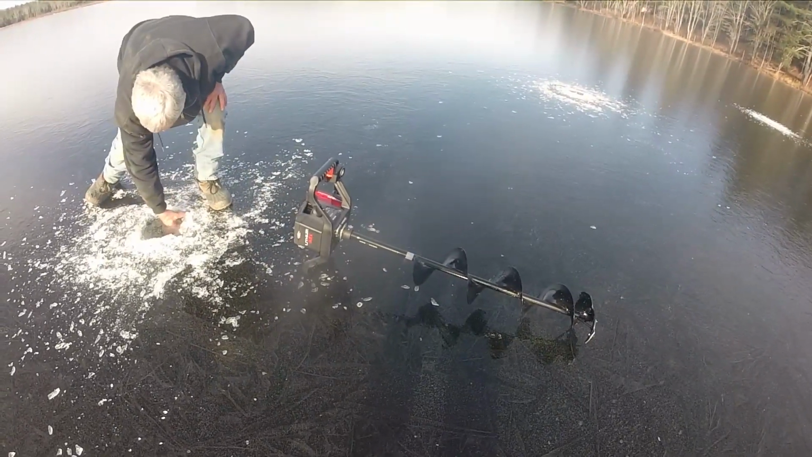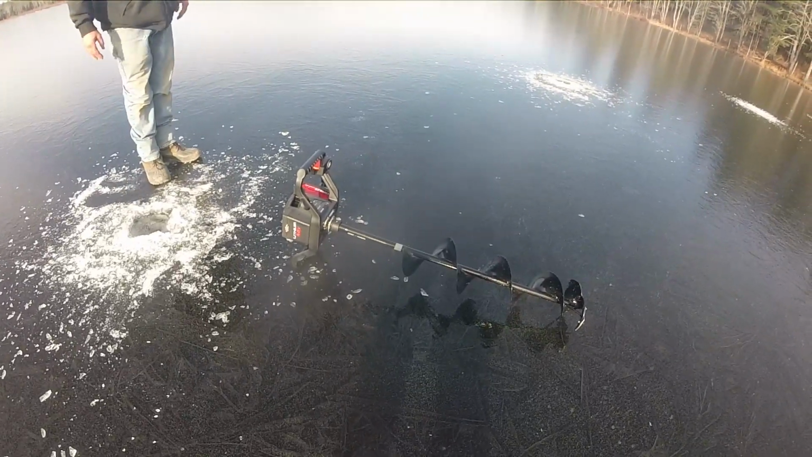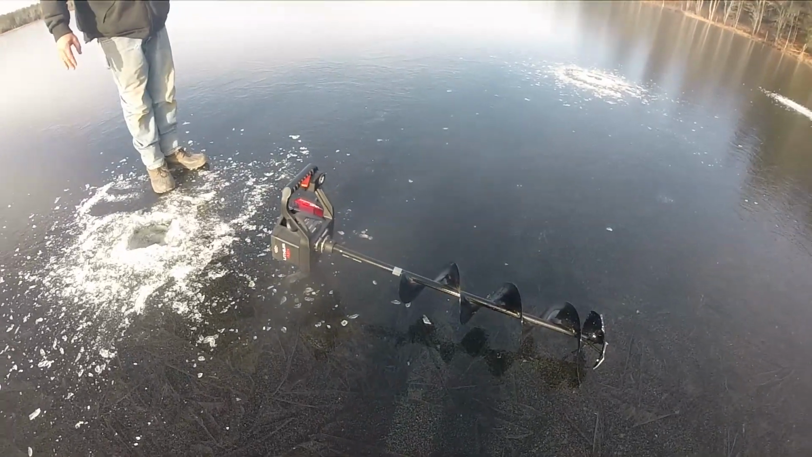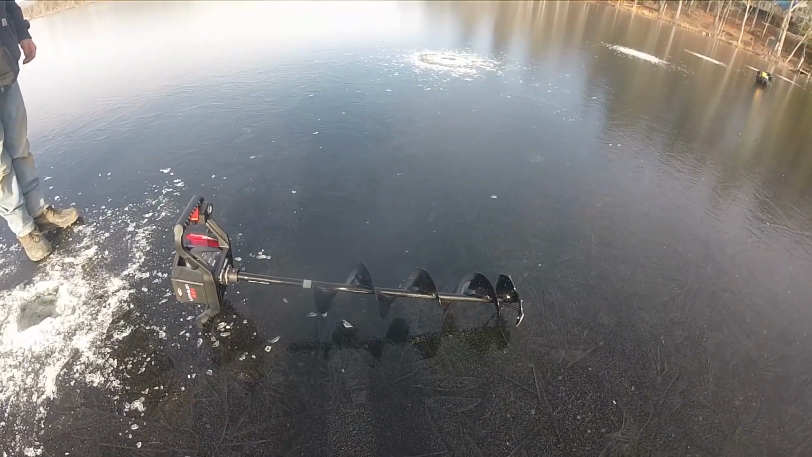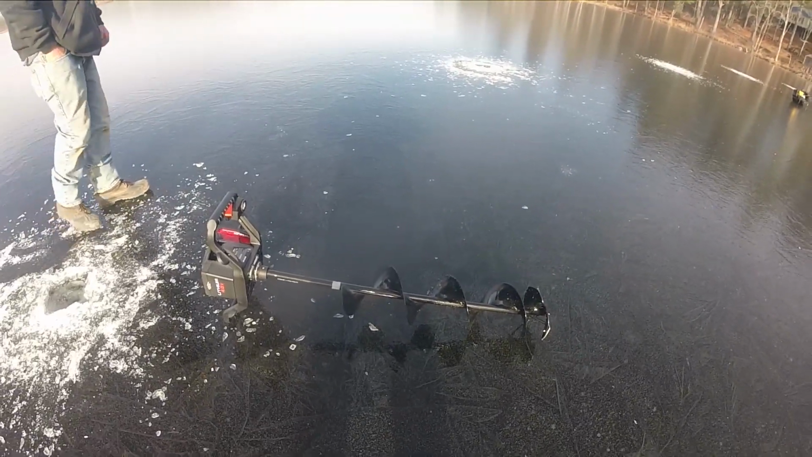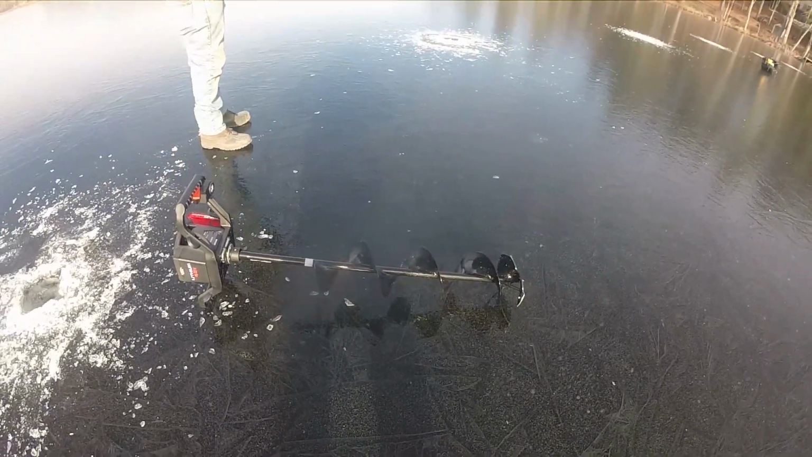Let's see. Oh, they say 3 inches. They say 2 inches is enough to walk around on. I never like that. I like to go 3 or 4, preferably, to skate around on a pond this size. Honestly, I don't think I would go much thinner than what I am right now, because I have all my ice fishing gear with me, but it should be all right if we just go along the edges.